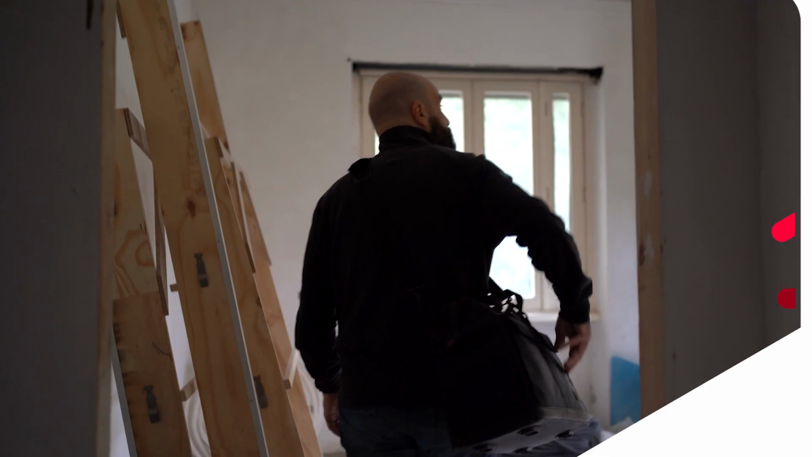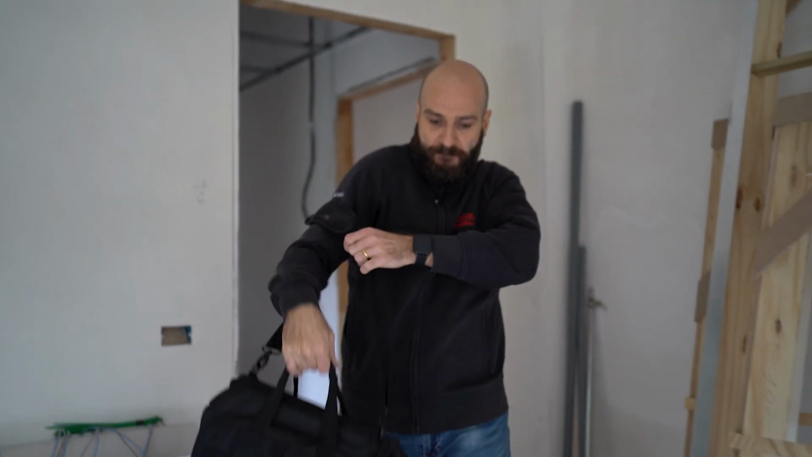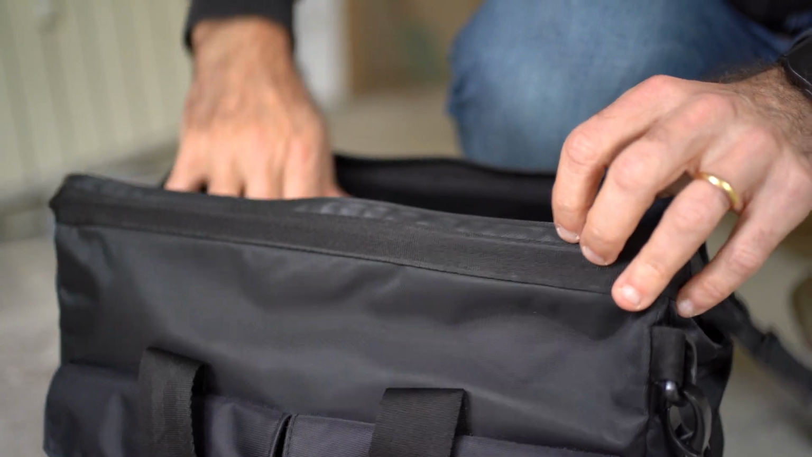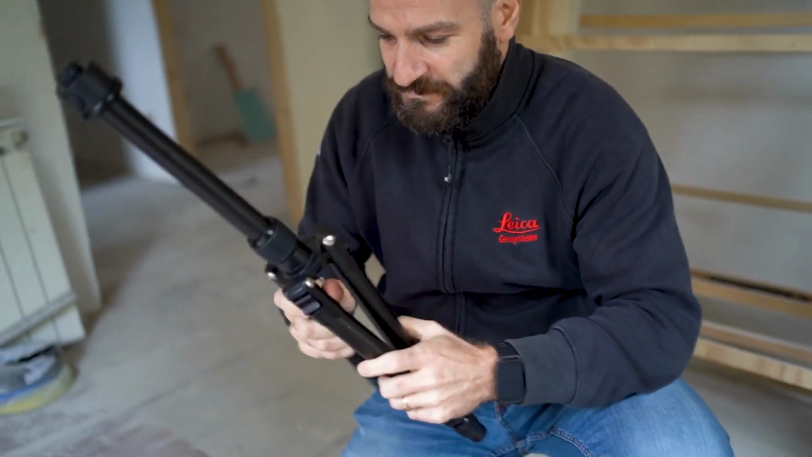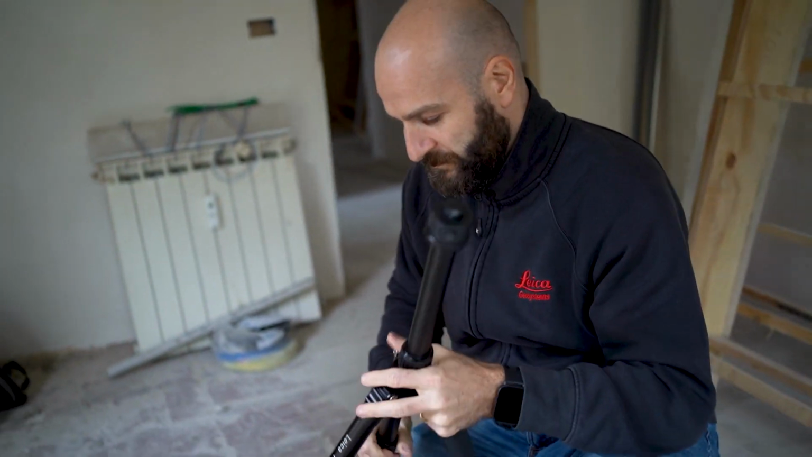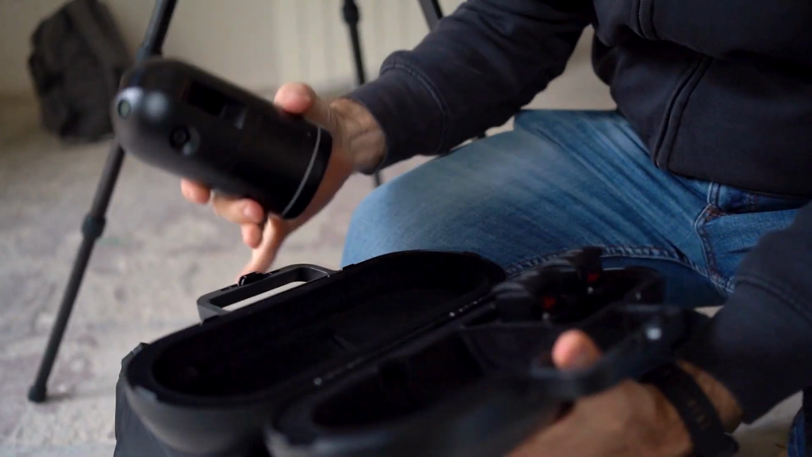Hello! In this video you will learn how to use the Leica BLK360 laser scanner to collect data in the field for a renovation project. The BLK360 is a compact, lightweight imaging laser scanner designed for fast and precise reality capture. It combines LiDAR and panoramic imaging in one compact device.